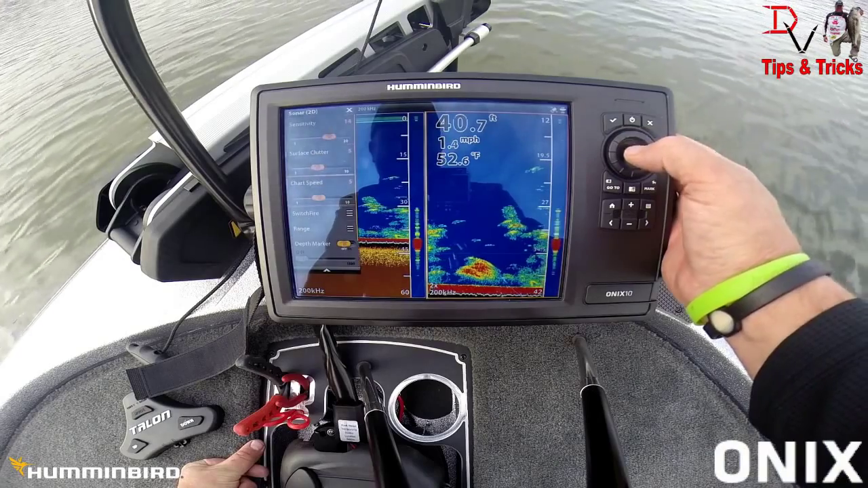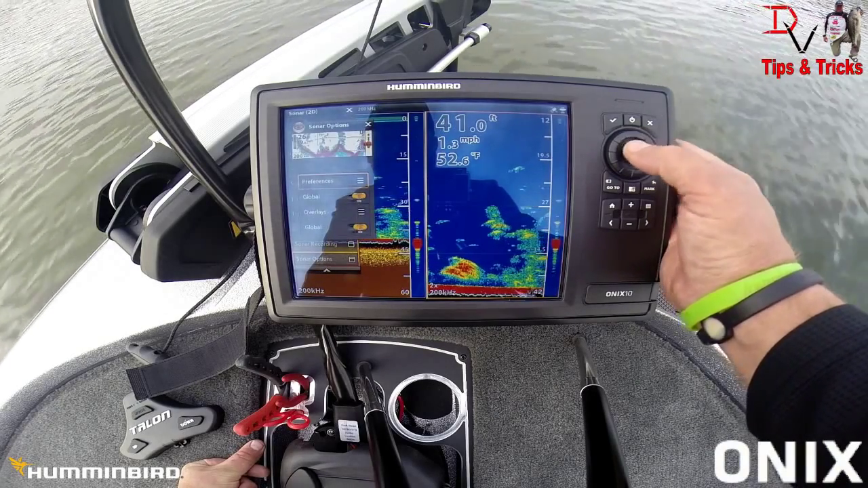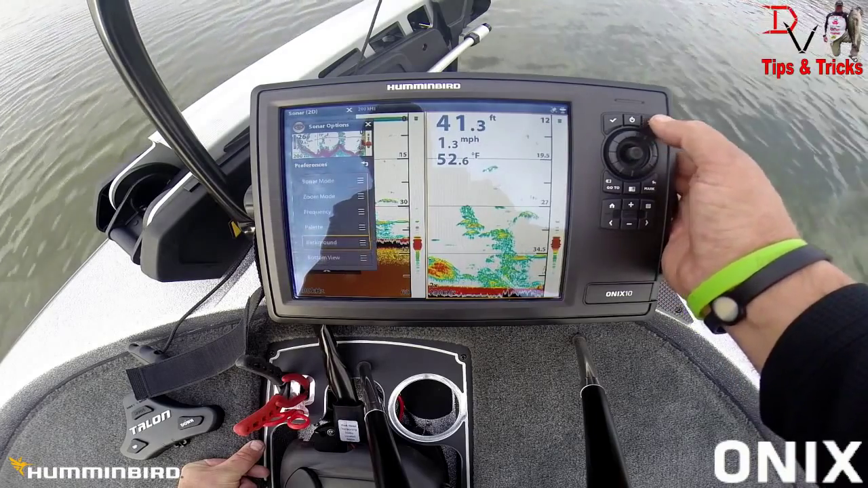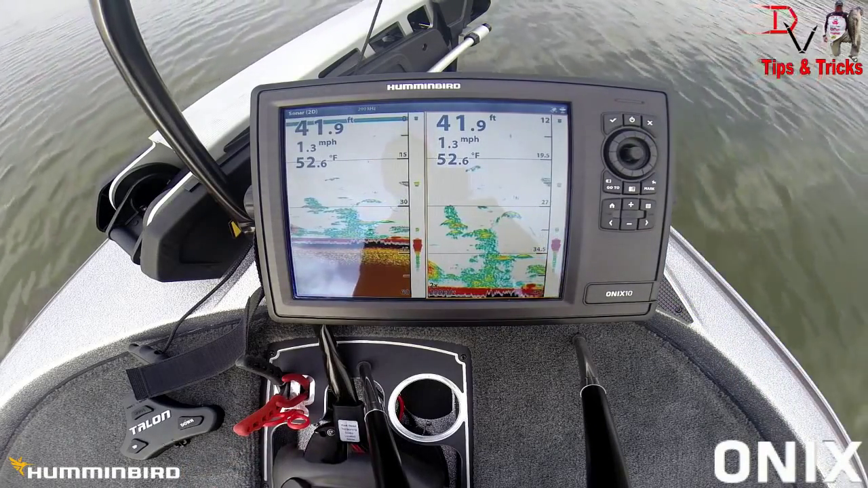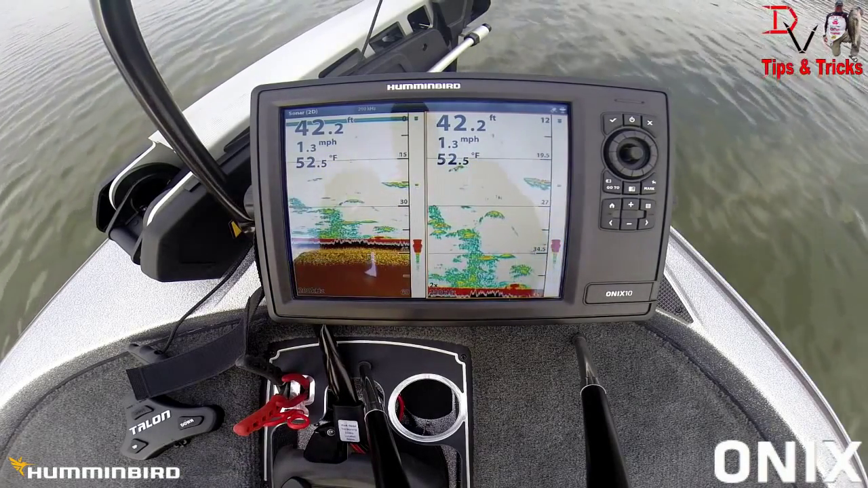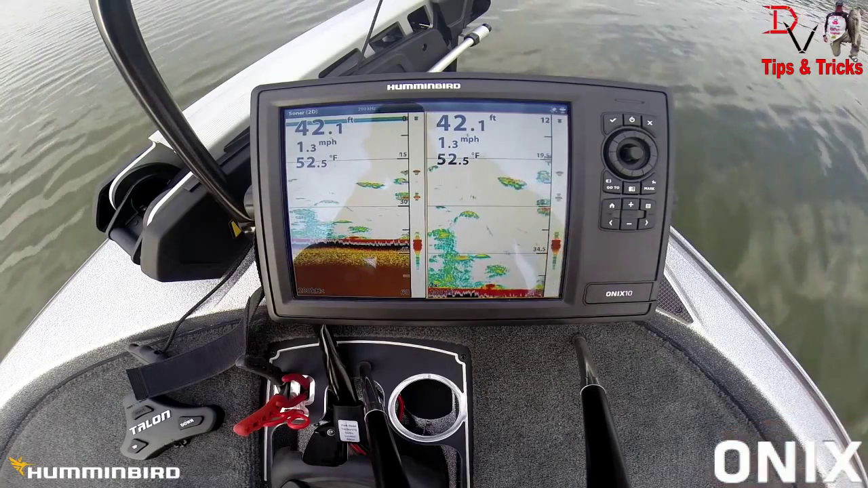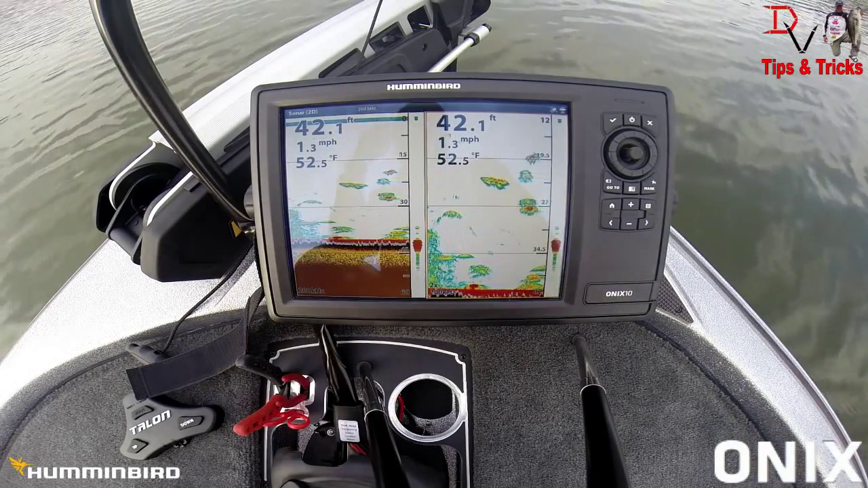If I wanted to go back and change my background, sonar options, preferences, background, white, exit, exit, exit. You can do it with buttons. If you're used to buttons, you can do it with the new touchscreen, or you can use any combination to learn. You may find some things that you like the touchscreen better than the buttons for. It's going to be a good learning experience,